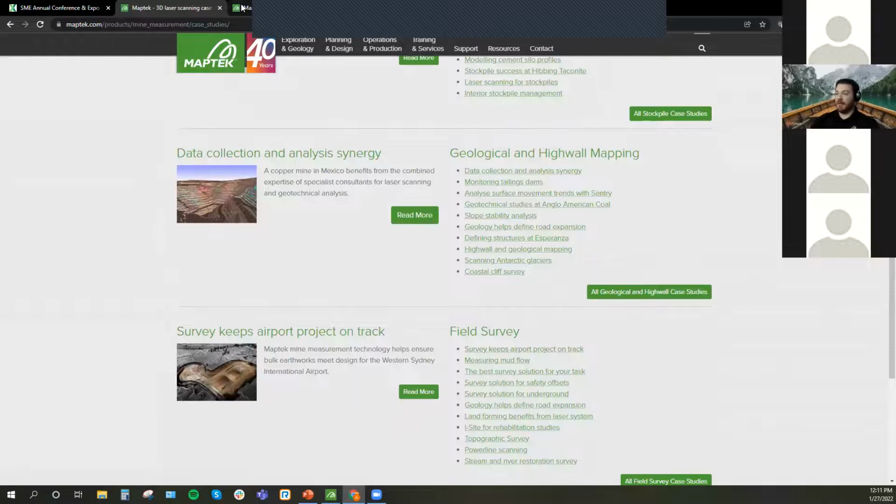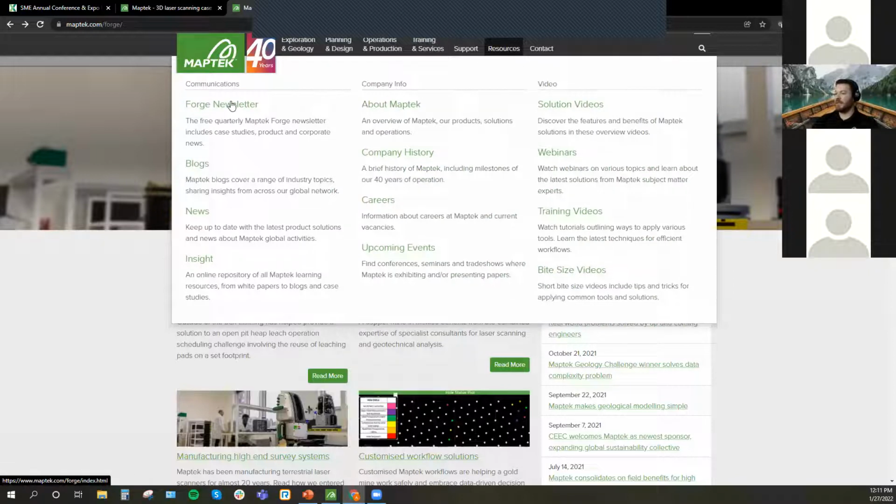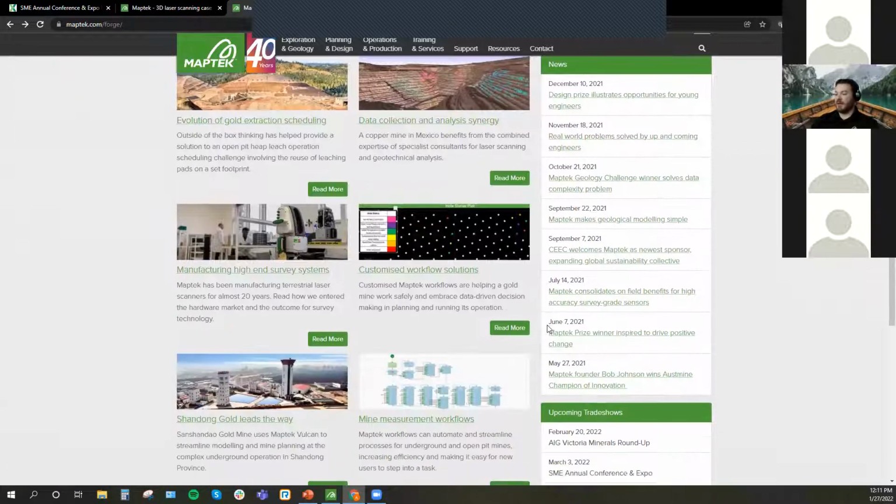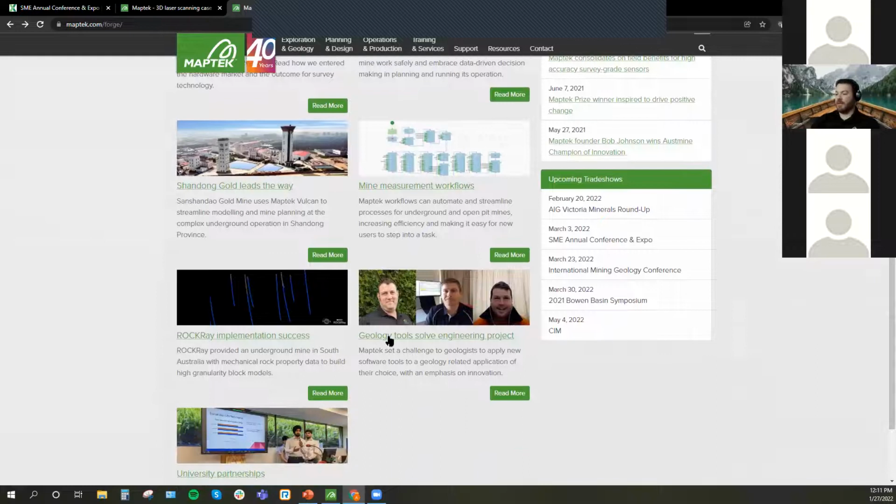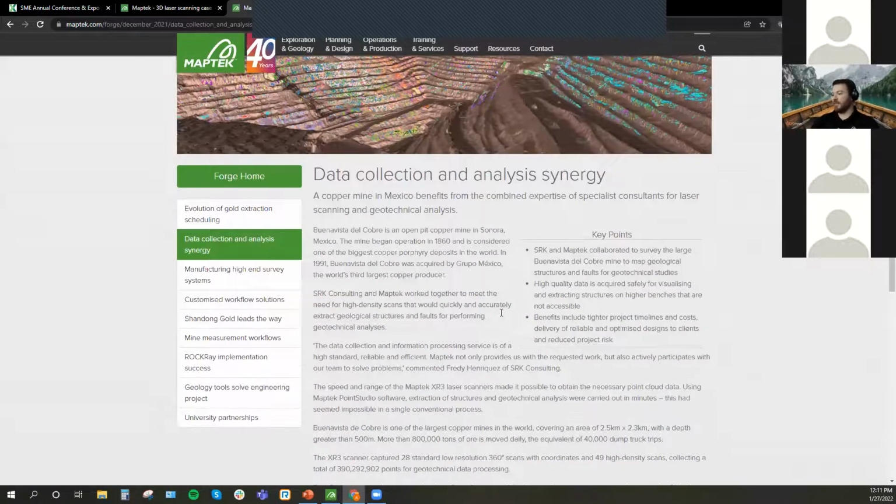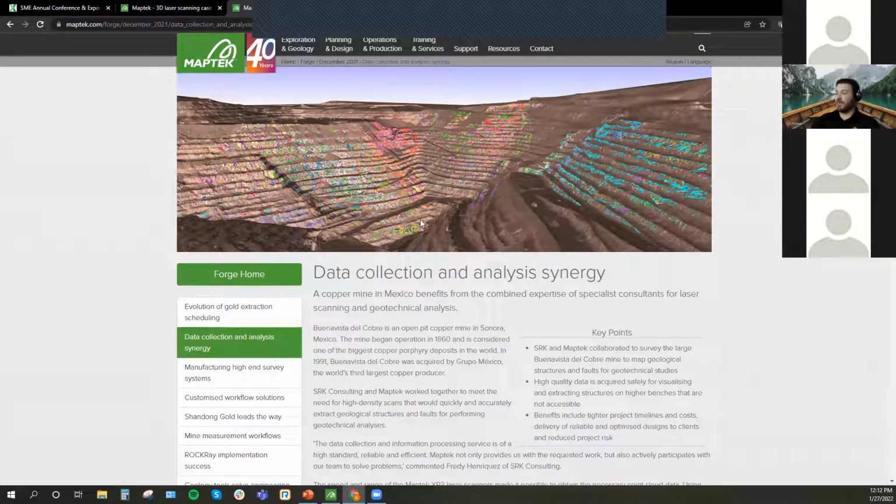So that can be found in that case study location, or you can go to resources, Forge newsletter, and this has a lot of the most recent case studies and work that's been done. A lot of stuff in here, even using some of our other geology tools on the mine planning side. You can click on this data collection analysis and it'll give you the case study that was done, how it was done, and what value it brought this particular site on doing their structure mapping. I showed you a basic single high wall, but this is how it can be done for an entire pit.